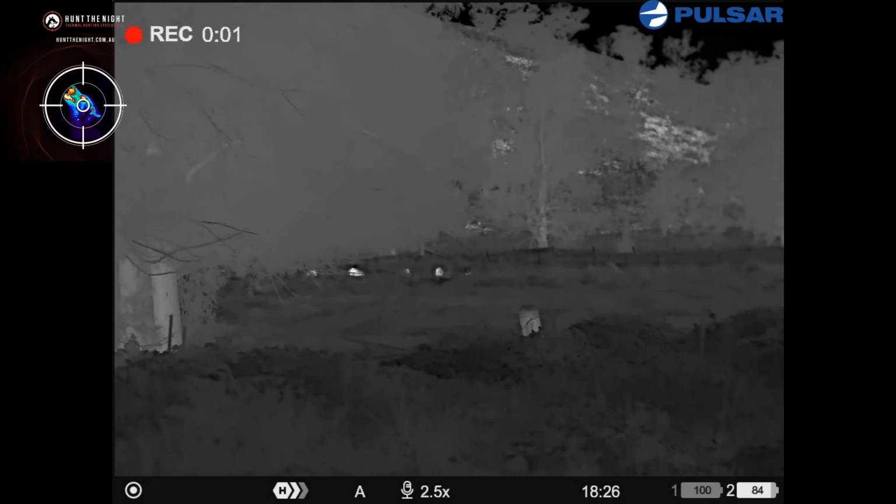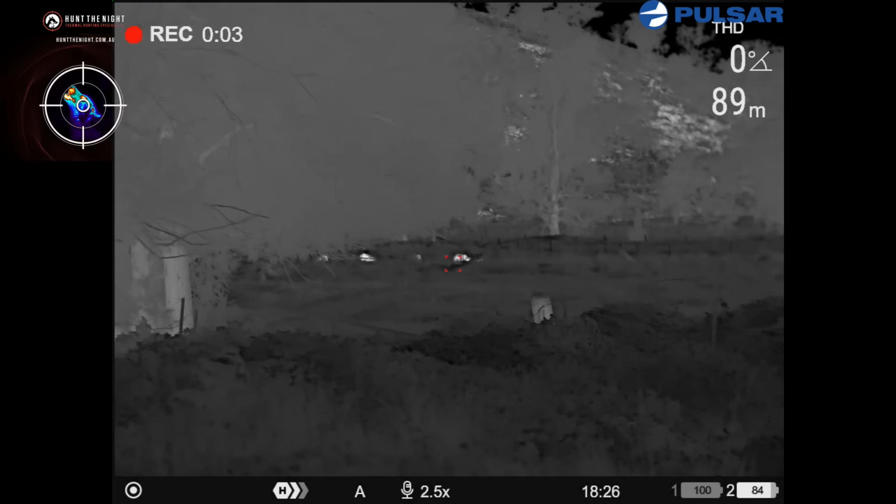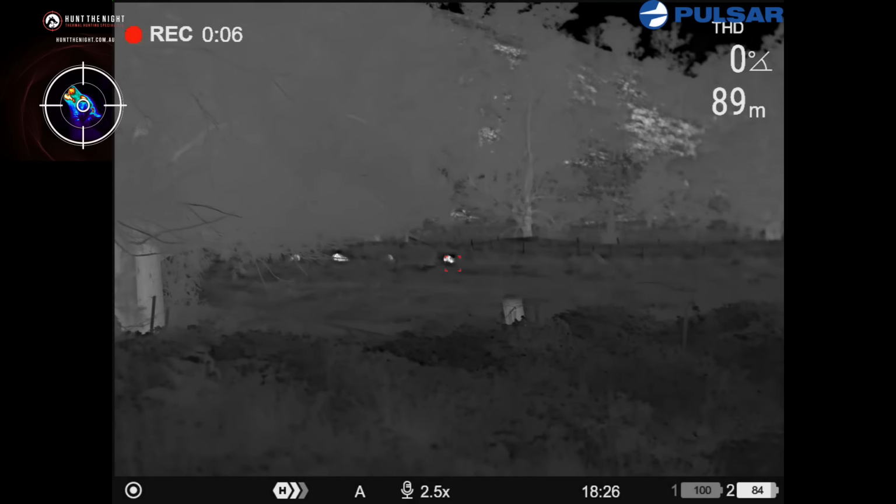Target acquired. 90 metres away. Excellent.